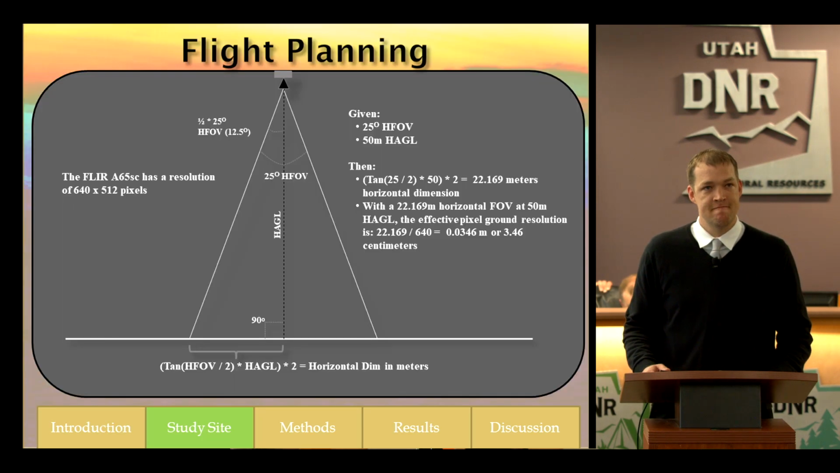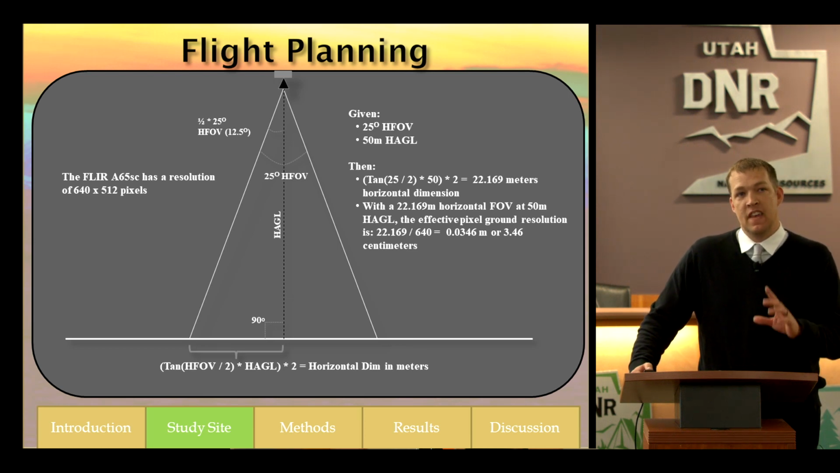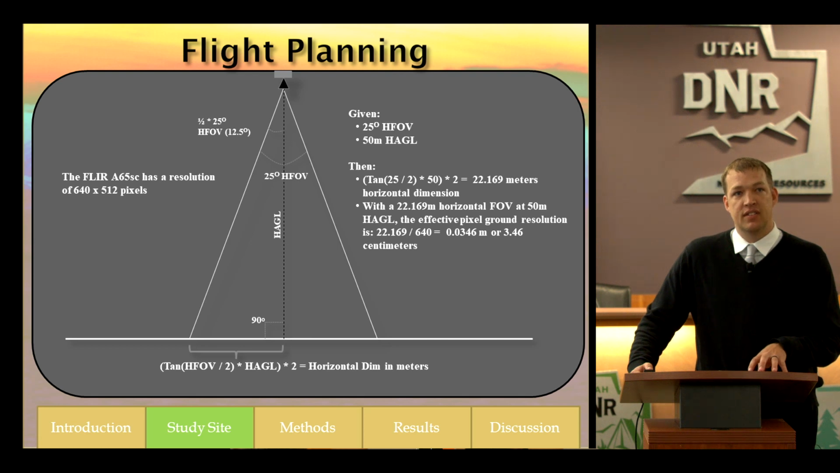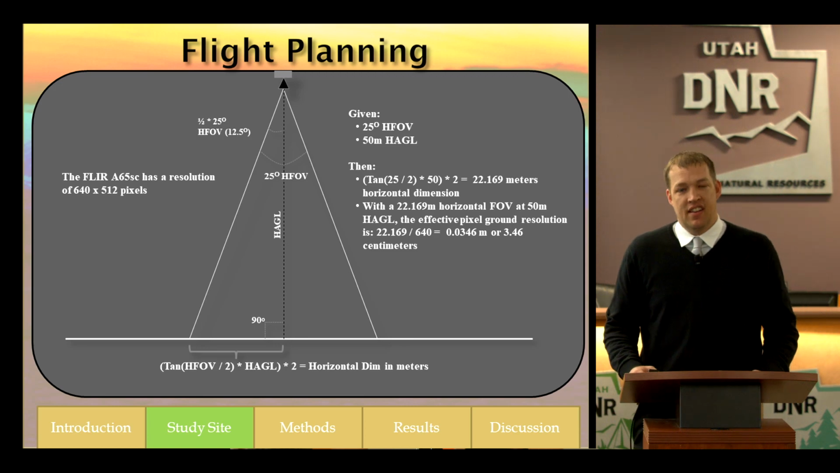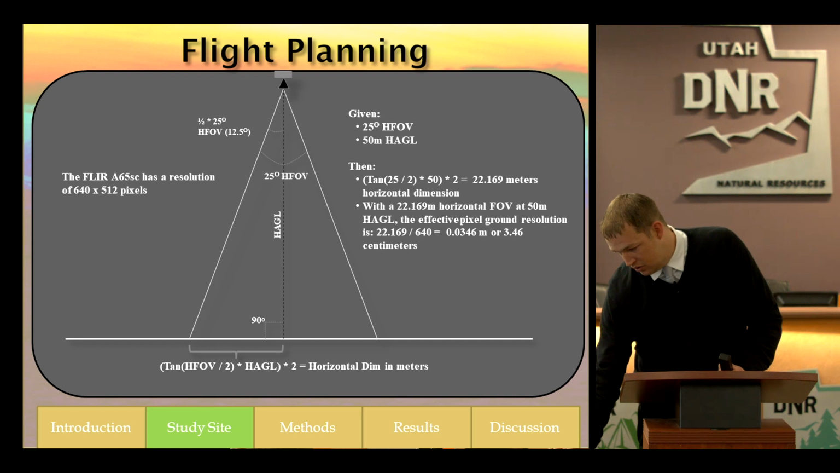So in our flight planning, this graphic is just simulating a drone looking at the camera. The camera that I used, that FLIR A65 SC, has a pixel resolution of 640 by 512. Knowing that our lens, or our horizontal field of view, is 25 degrees, and knowing that we're 50 meters in height above ground level, we can then use a basic geometric formula to calculate our swath.